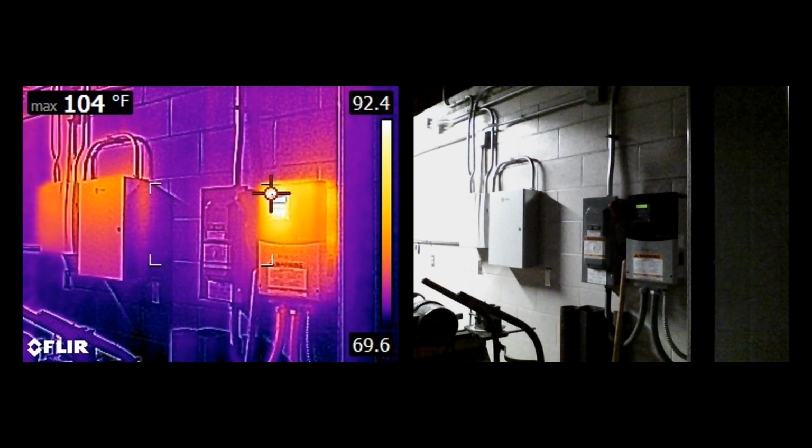We'll know that. Also, the other thing we can see from the regular picture is the light, possibly sunlight, shining against the wall towards the left. So the elevated temperature that we see in the control boxes to the left may not be in the box, but may be a function of sunlight shining on the box and warming it up.